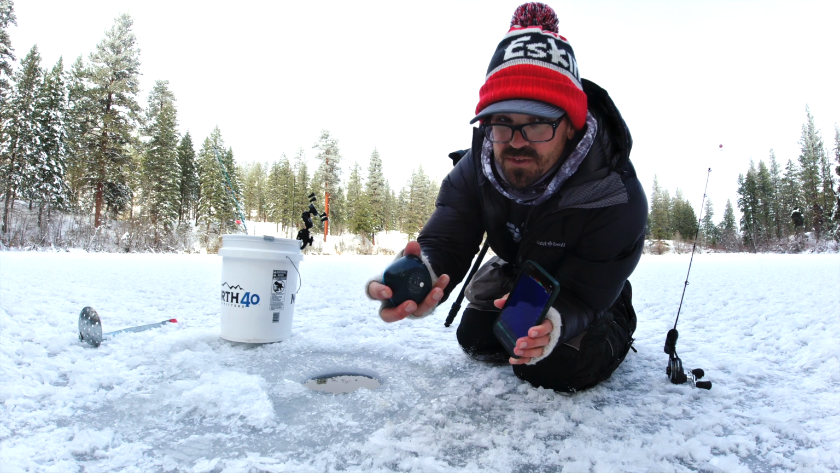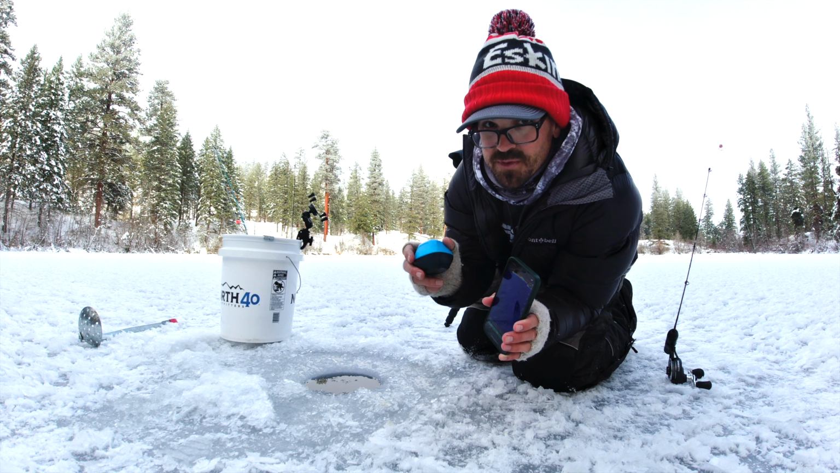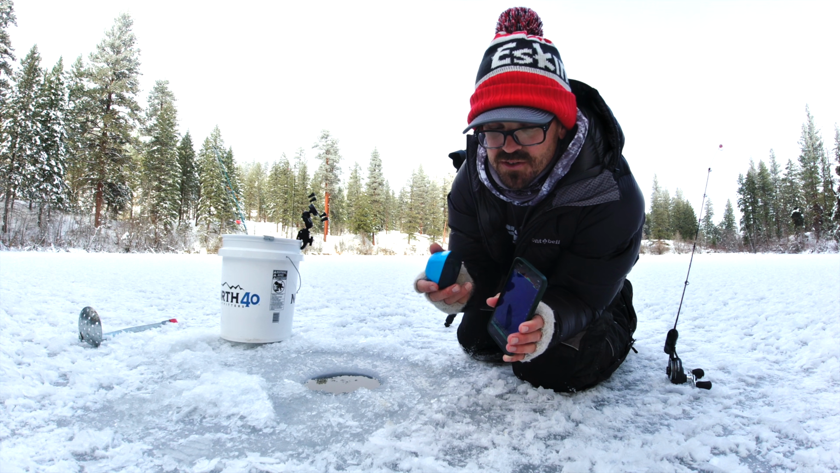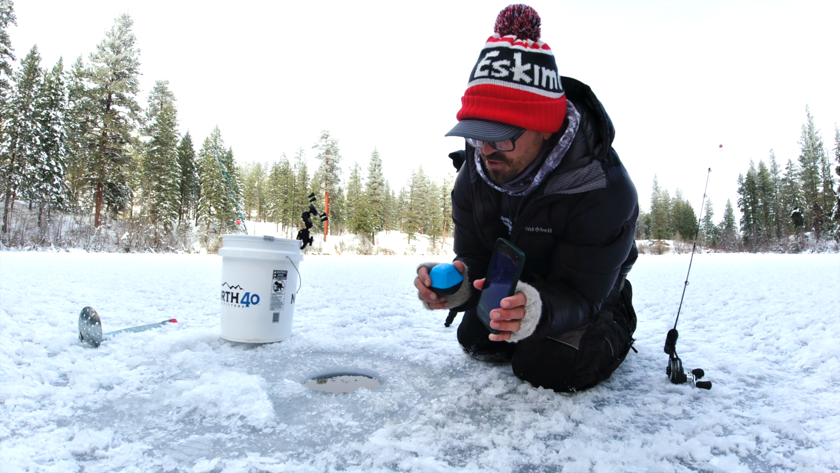You charge it at home via a little port here on the bottom. They do encourage you to make sure that's very dry before you do that, so that you don't get any kind of corrosion when you're running the electrical charge through there.